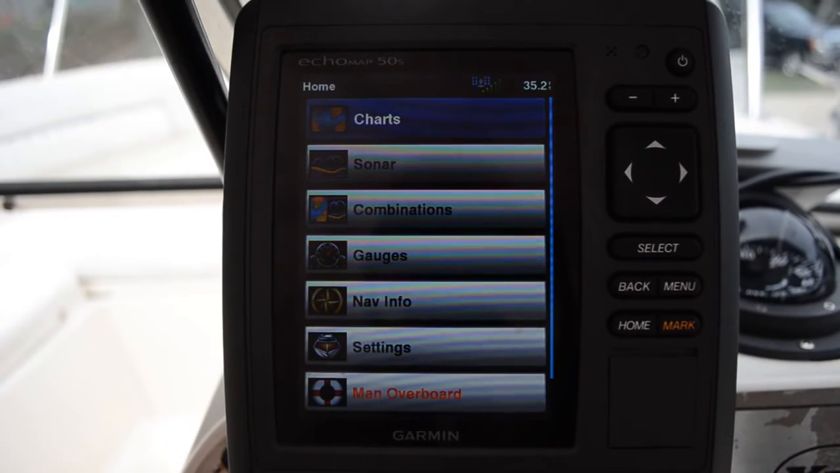Alright, so here's my quick review of the Garmin Echomap 50s. Just got it a couple weeks ago. So far it's proved to be a fantastic little unit. Been a big fan of Garmin in the past, mainly for their GPS. But their fish finders seem to have come quite a long way these days. Let's run through some of the features.